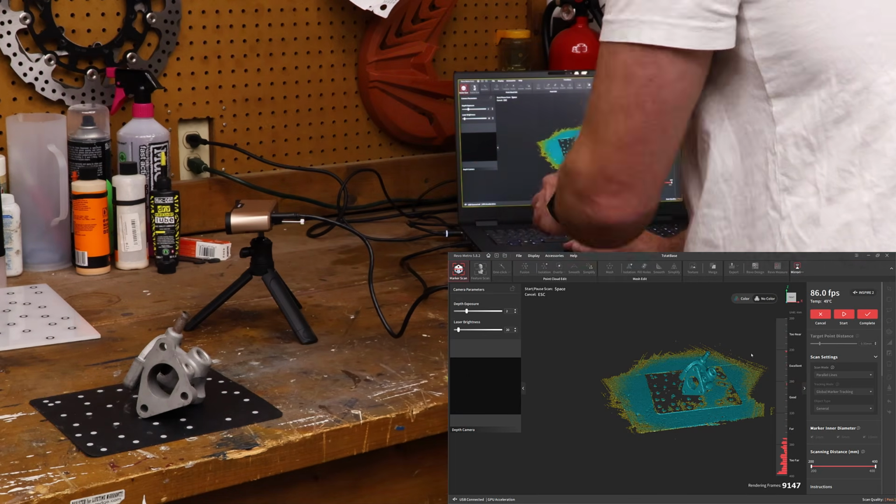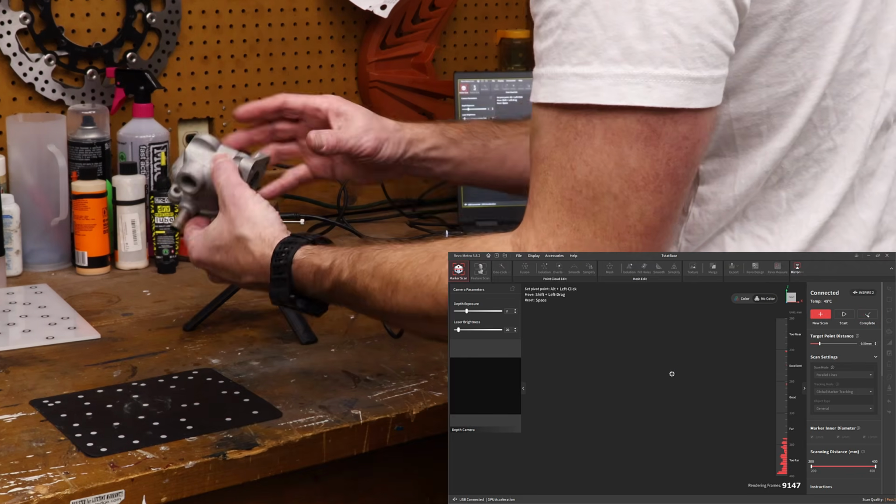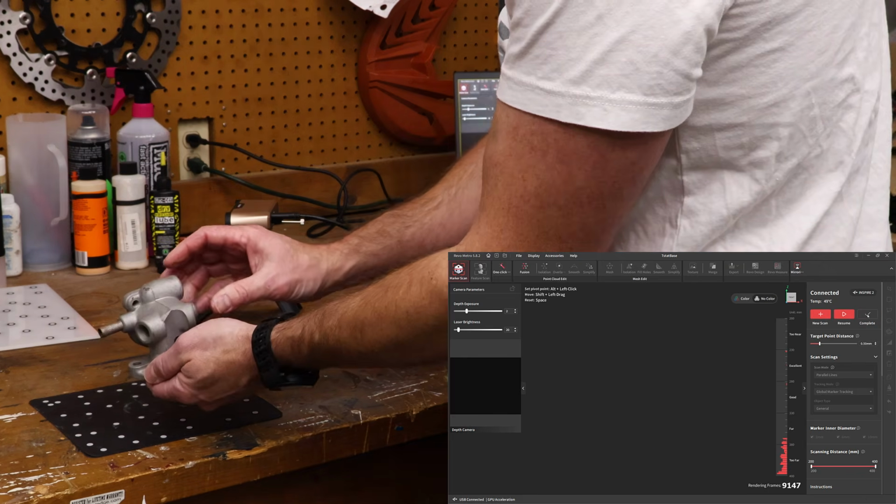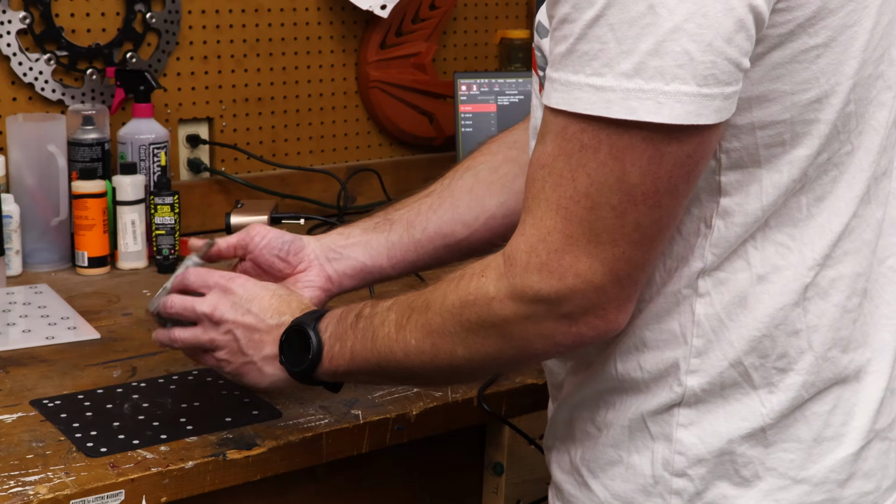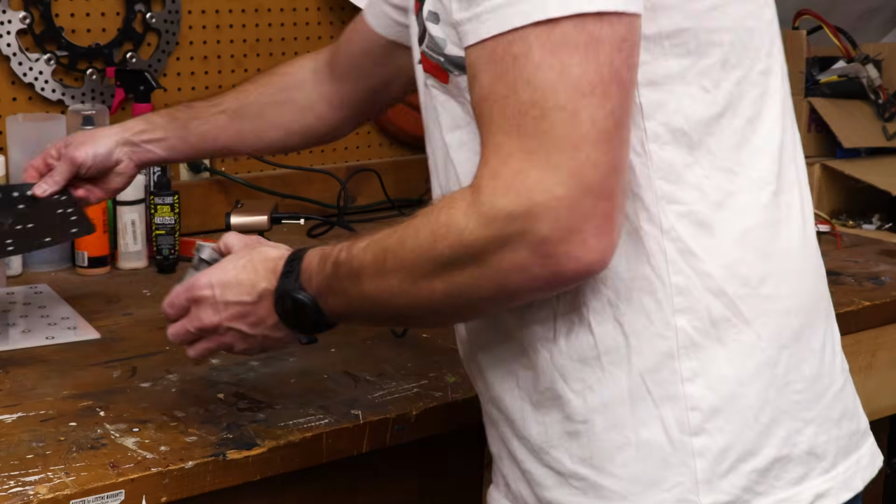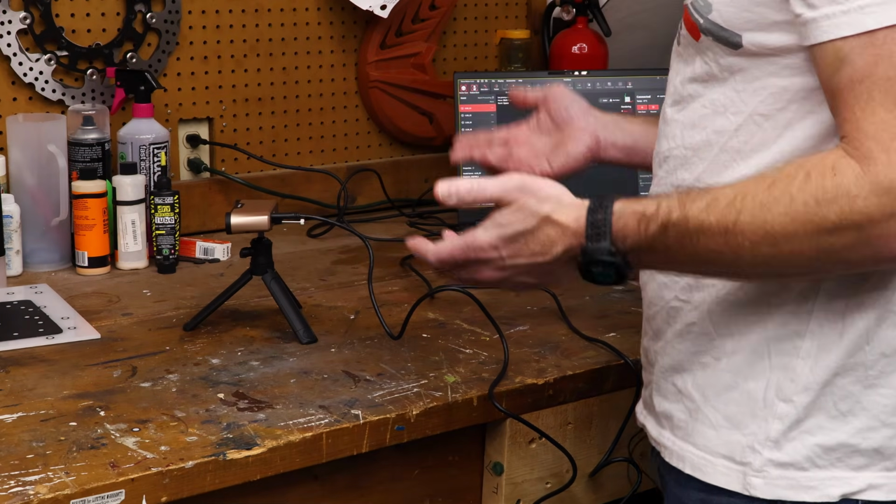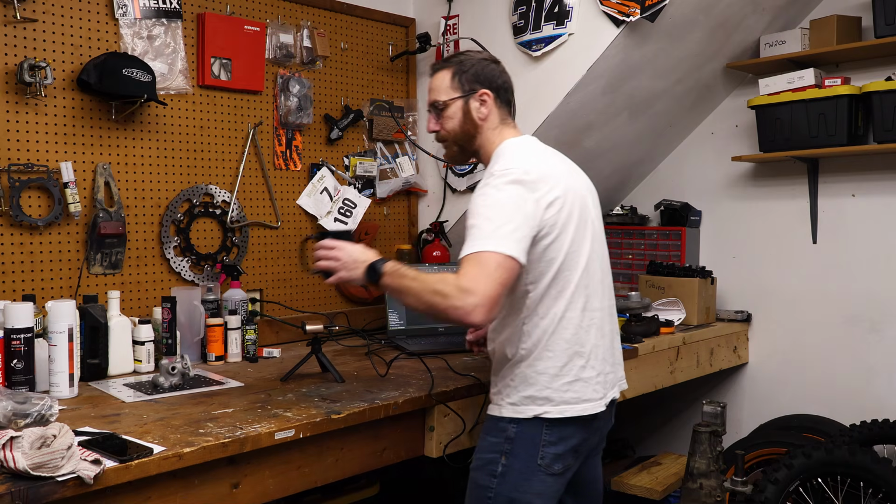All right, so now we've got plenty of scans. Let's go ahead and complete this. I think I got everything. I did it from this, I did it from there, I did that side, I did this side. So that's probably good. But once again, it's always a good idea to make sure that you are capturing as much as possible.